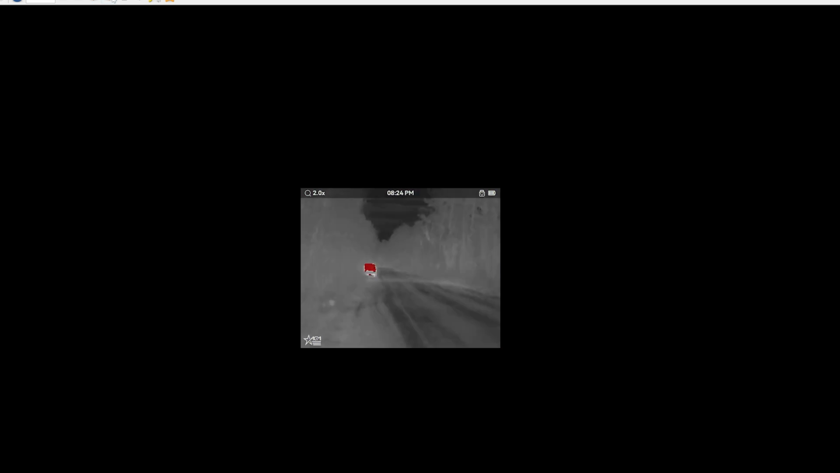That is on white hot, black hot, fusion, and that is on red hot. Here's a raccoon on a log, walking on a log out there, probably about 45, 50 yards away. Zoomed into 8x. Here's another video.